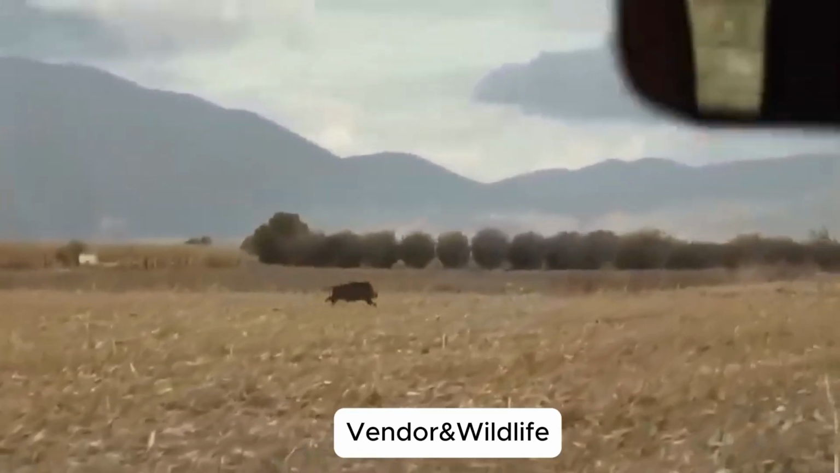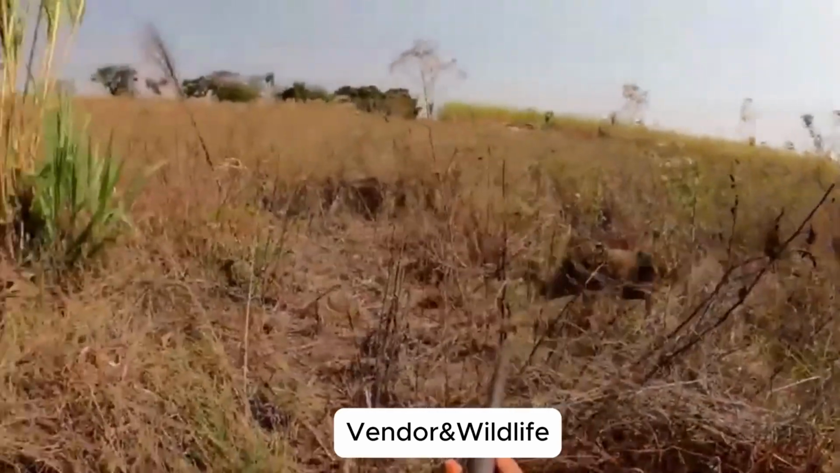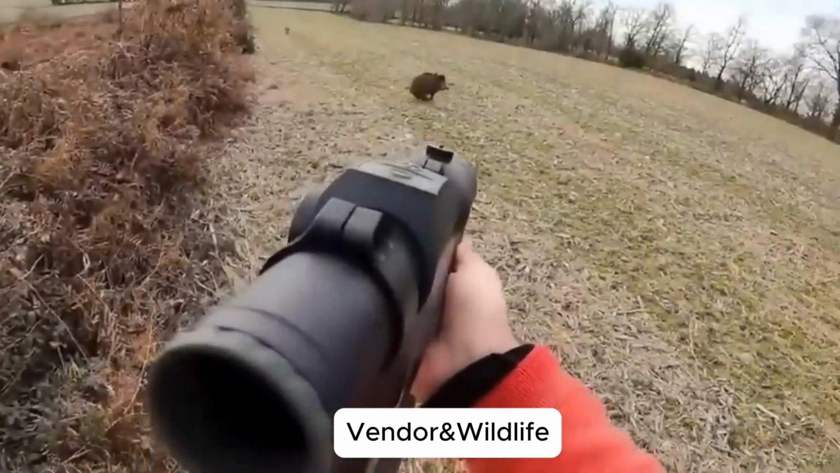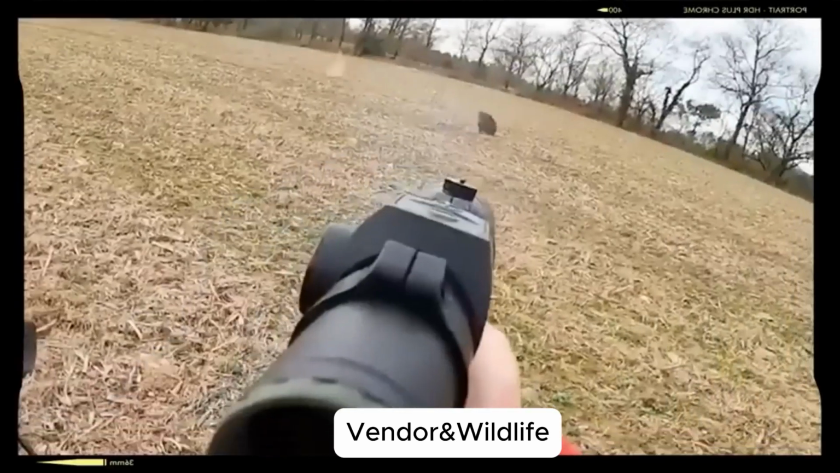The Dragon Isles of Indonesia. And then, the deadliest of all. Indonesia. On the Isles of Komodo, Rinca, and Flores, a dinosaur still walks, the Komodo dragon. Up to 11 feet long, 160 pounds of armored muscle, and a bite that rots flesh. Only 3,200 remain. Protected, yet feared.